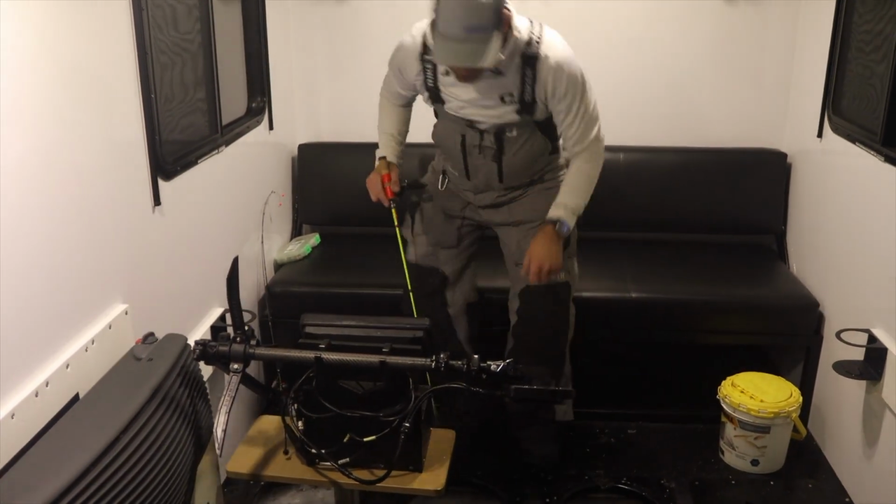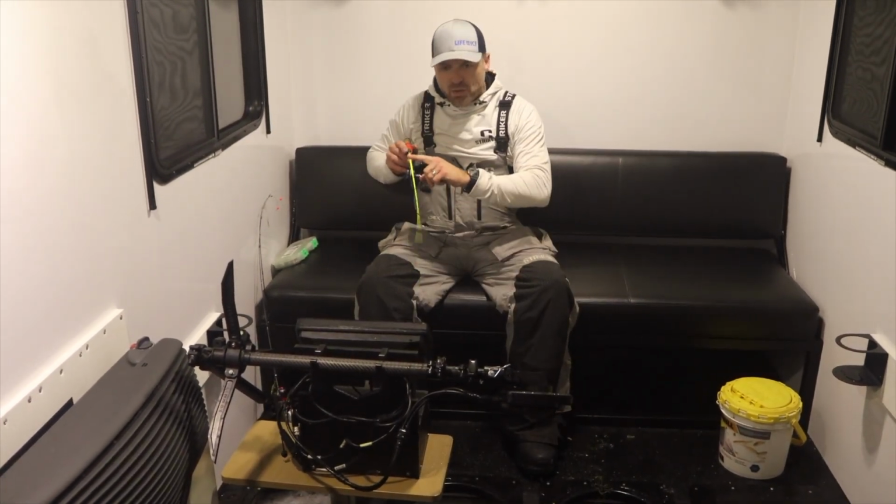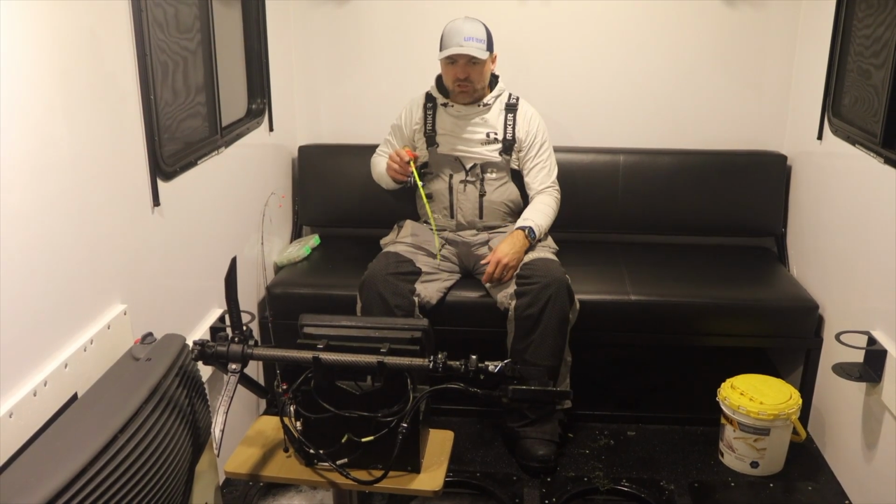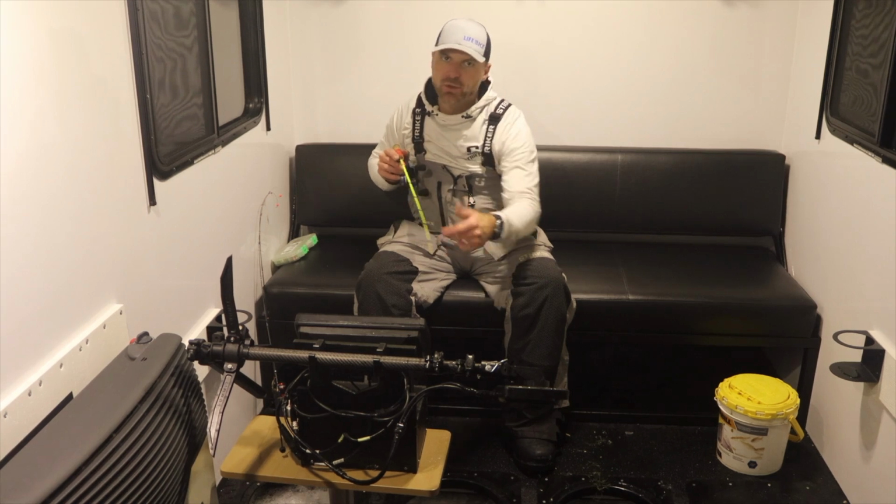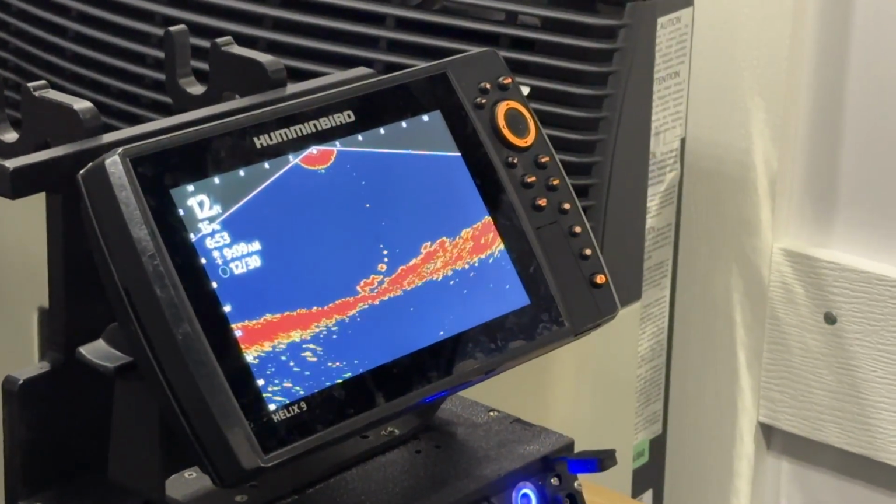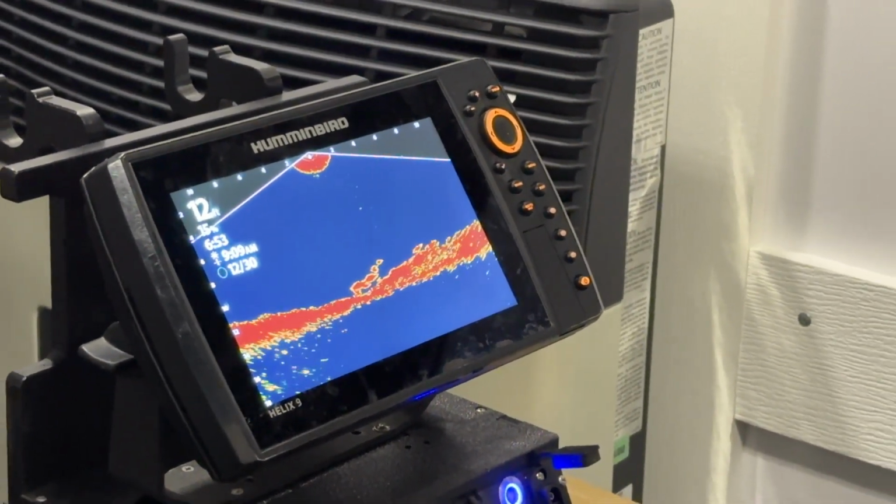Alright, so we got that up there. So now I'm going to have my rod the way it should be, parallel with the floor, and I can do my jigging, and the tip of my rod is right by that screen. You can't beat it. And this is exclusive to these ambush houses. It's a thing they started adding to them a couple of years ago, and it's just amazing.